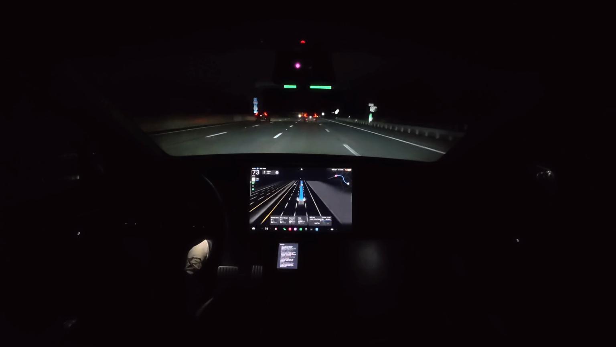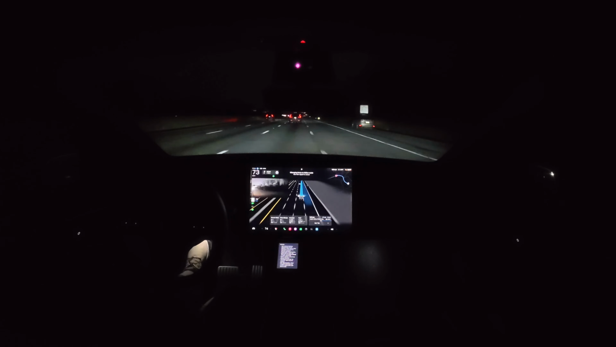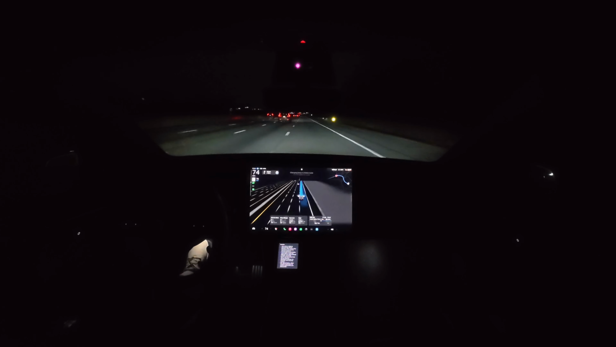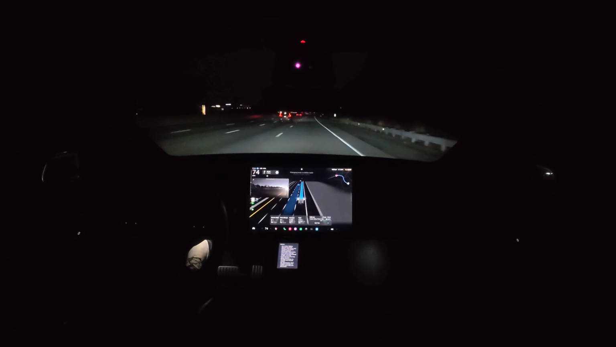So the customizable speed profiles are cool. It also says that there's going to be earlier and more natural lane change decisions, which is great. I mean, right now, I won't lie, these lane changes have actually been great. This feels very human-like. This feels, to me, like something that I would do.